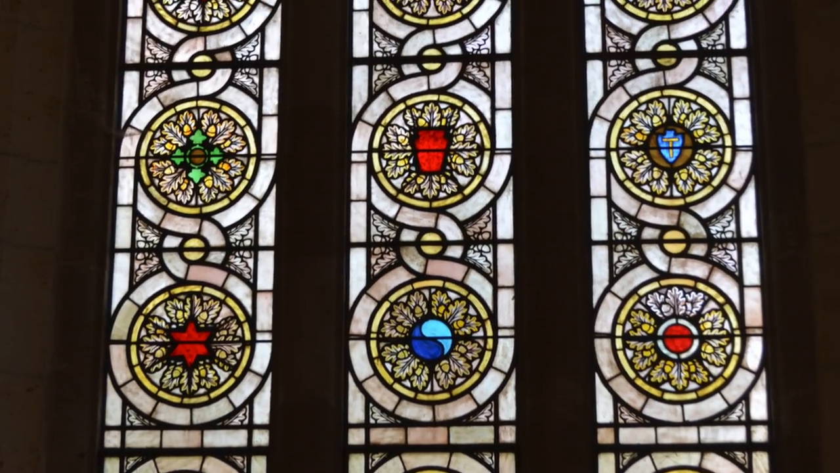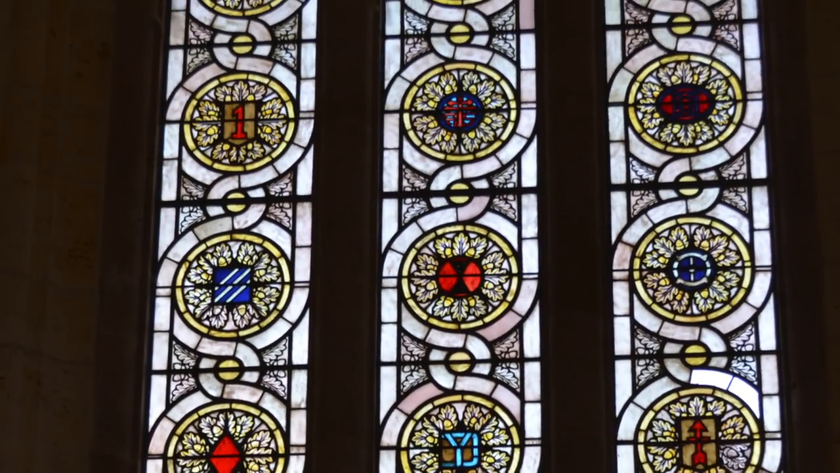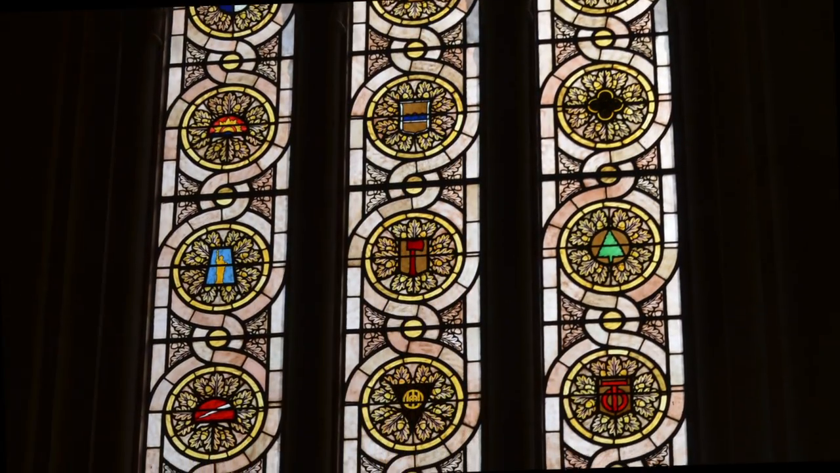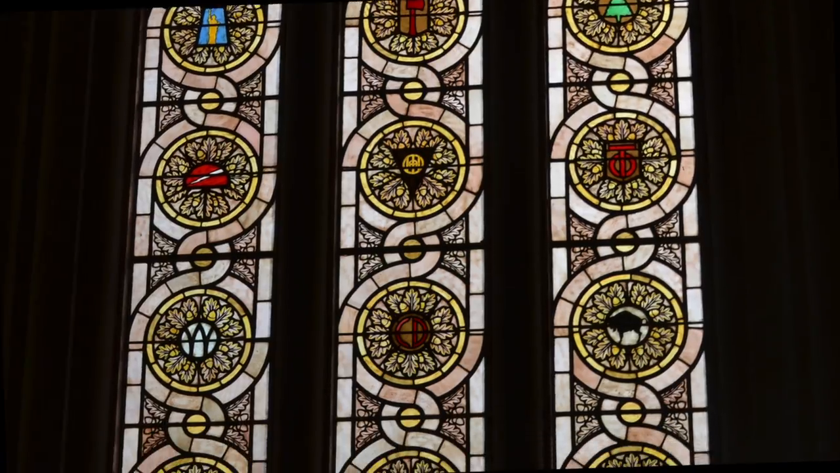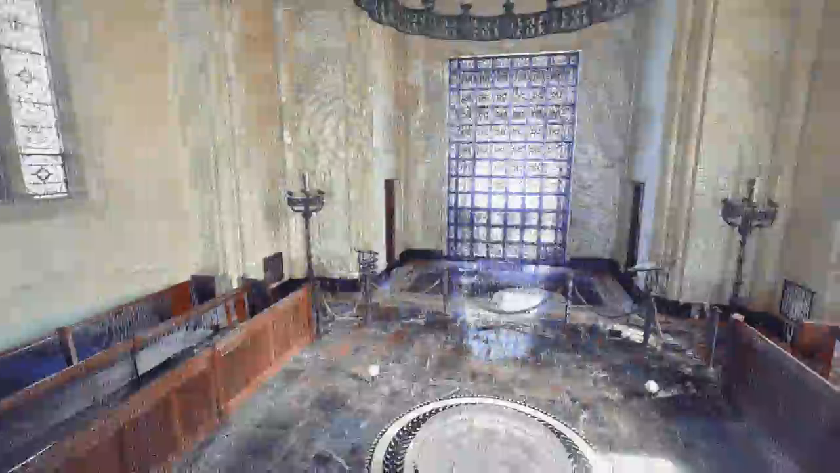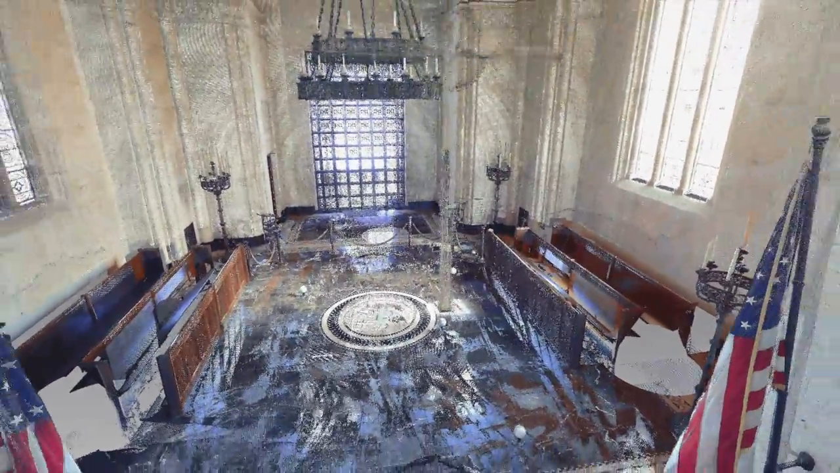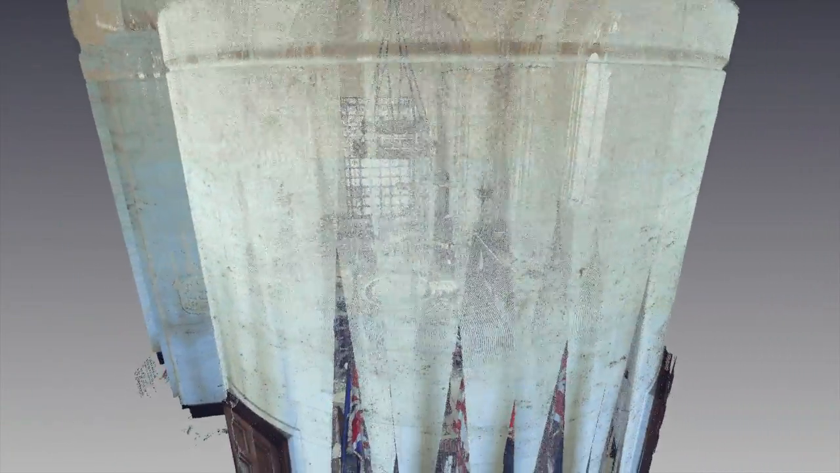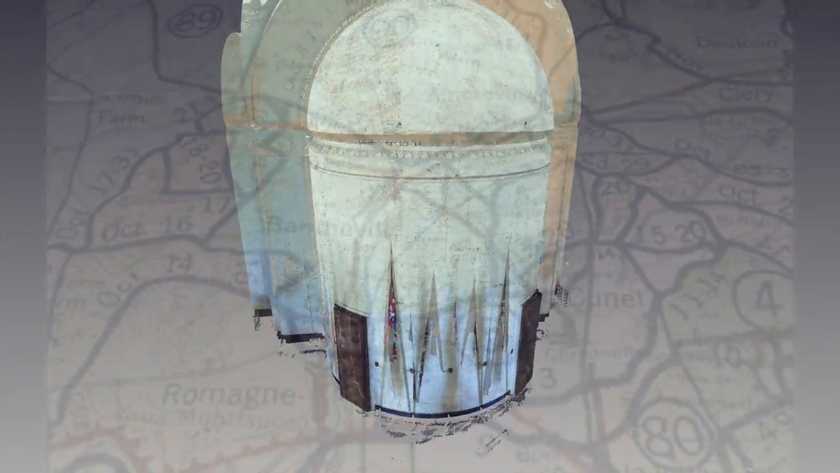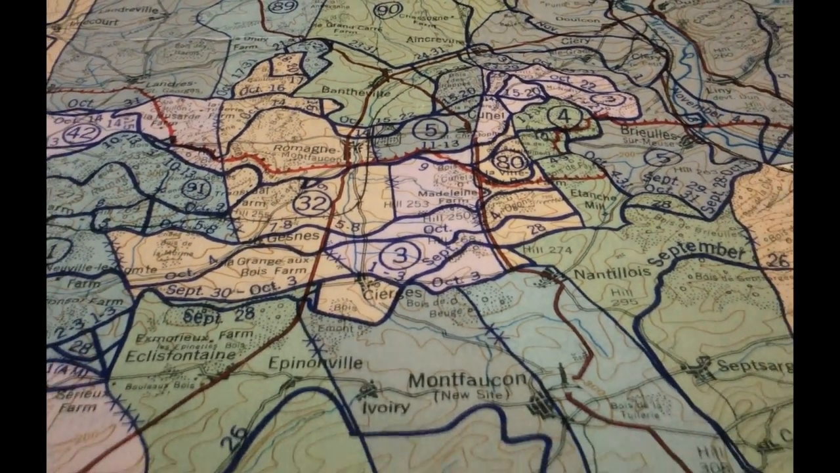Stained glass windows in the east and west walls hold the division patches of the American units engaged in the Meuse-Argonne offensive. It was at this focal point, this band of forest and rolling hills, that the seasoned and experienced German soldier met the young and relatively naive American doughboy.